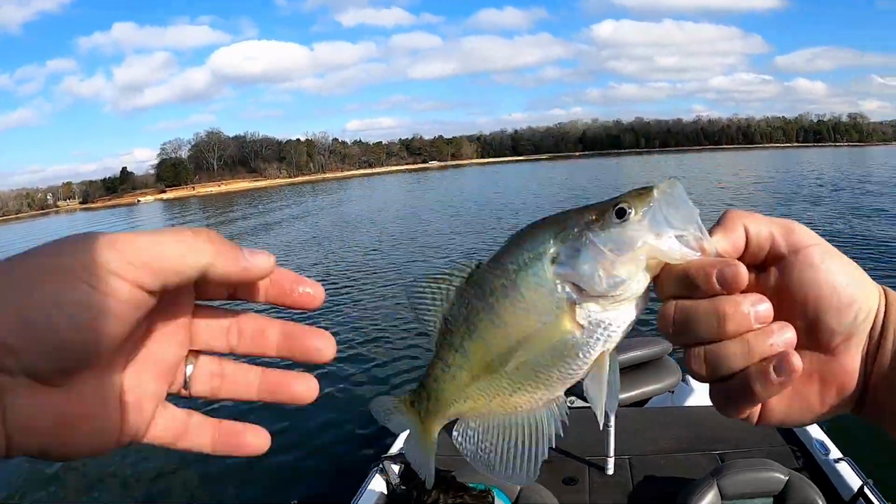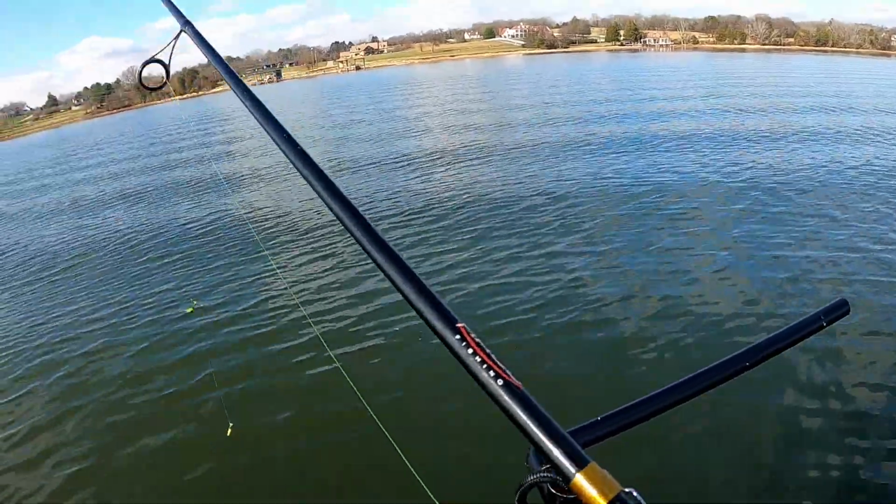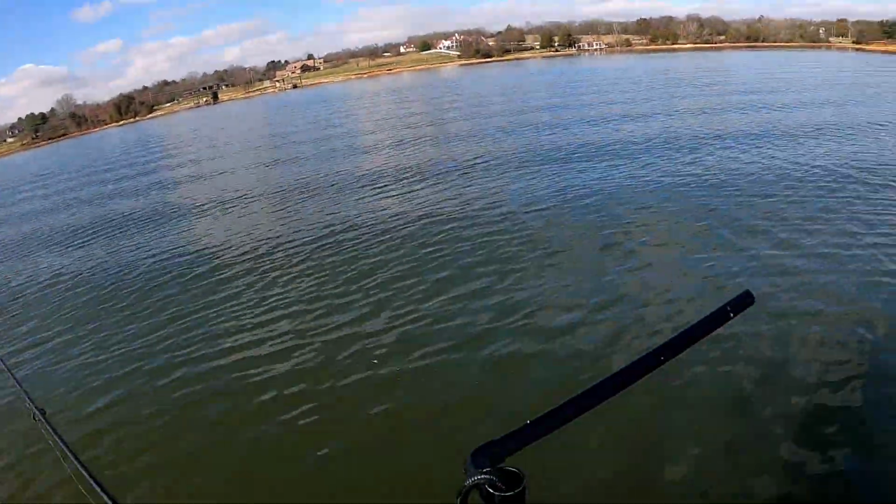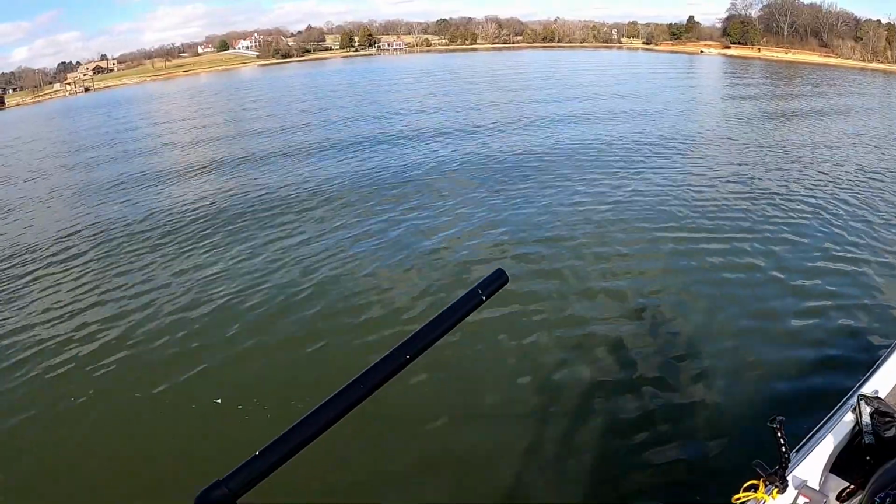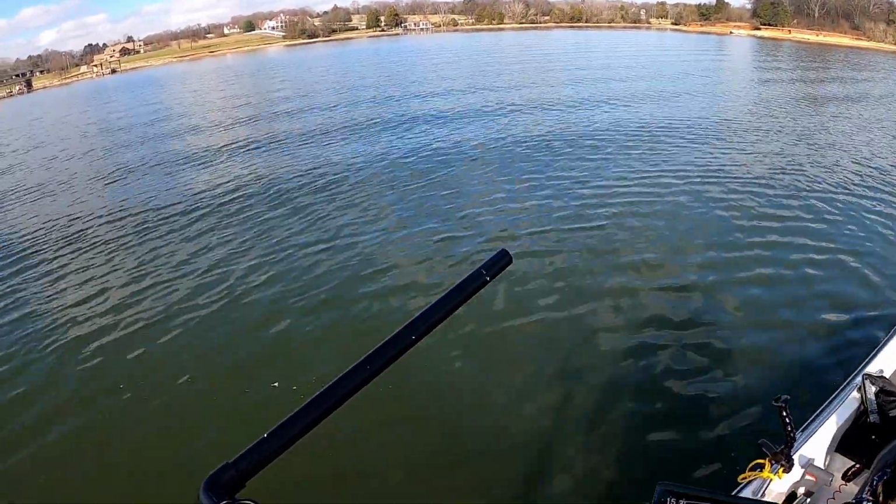Alright guys, so which one's better, forward or perspective mode? Well, it depends on your application. If you are looking for vertical cover, or if you're vertical jigging, the forward view is going to be far more superior. You can see your jigs better. You can actually even tell what type of fish it is, in my opinion, a lot easier on the forward-facing view.